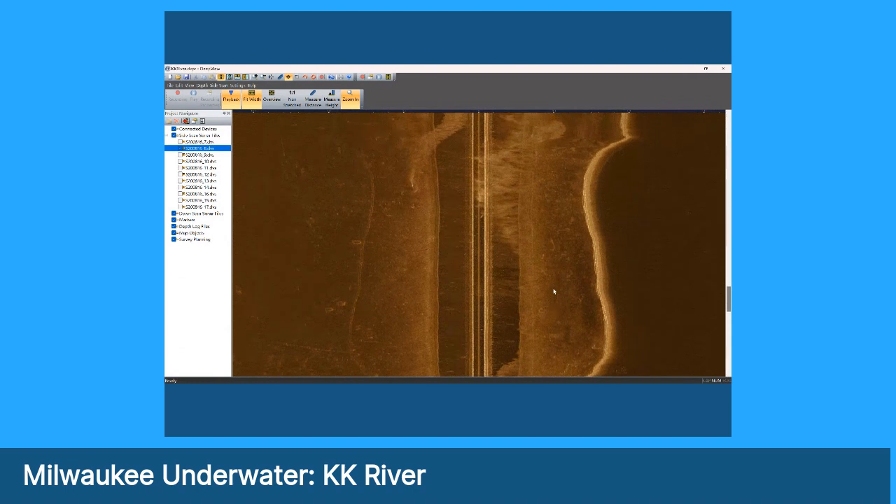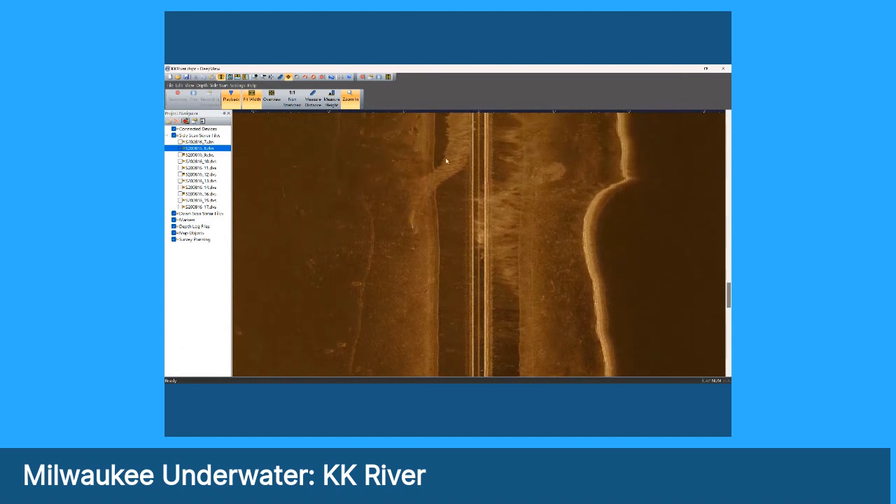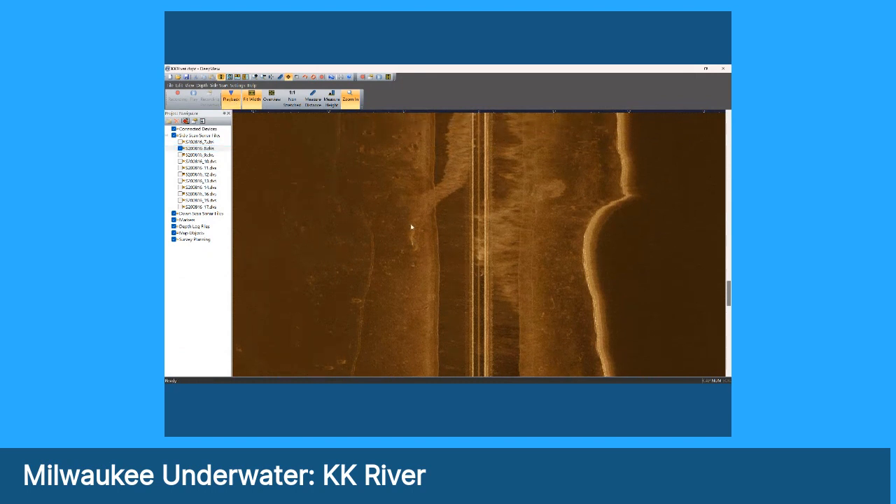As we come up the river, you're going to start to see something that looks like a volcano going off on the left here. I'm going to stop right now just so we can discuss this. What these are is the wake from power boats. So there's a boat here, and you can't see the hull, but you can see its propeller is making this turbulence in the water.